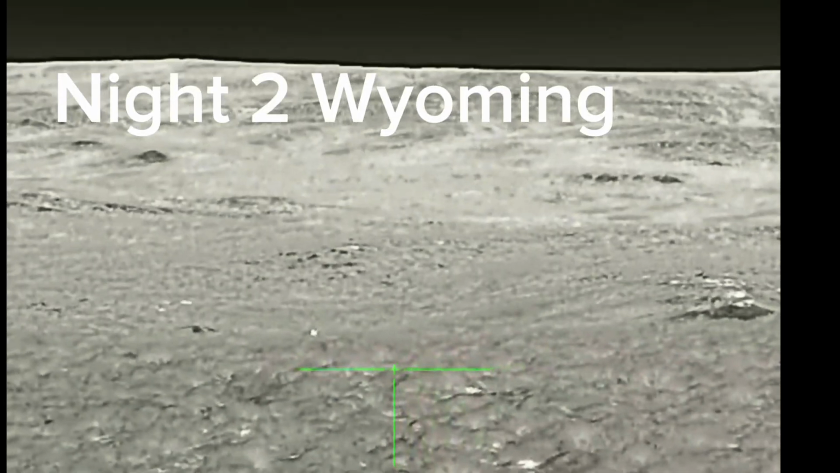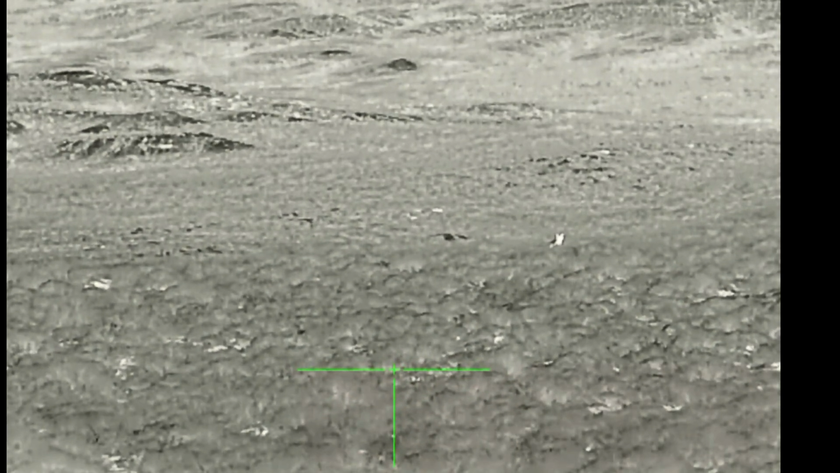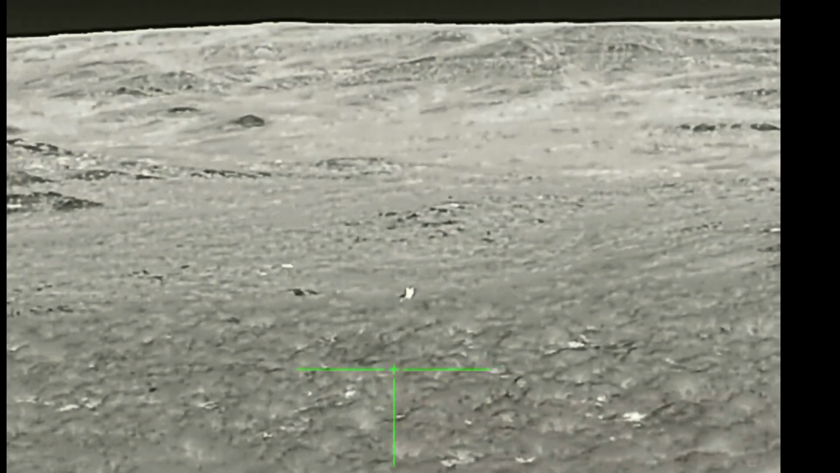The next night, after meeting up with Randon, on our first stand, we turned on the call, and within a few minutes, immediately I spotted something in the distance. Randon had noticed that there was 2 coyotes coming in.